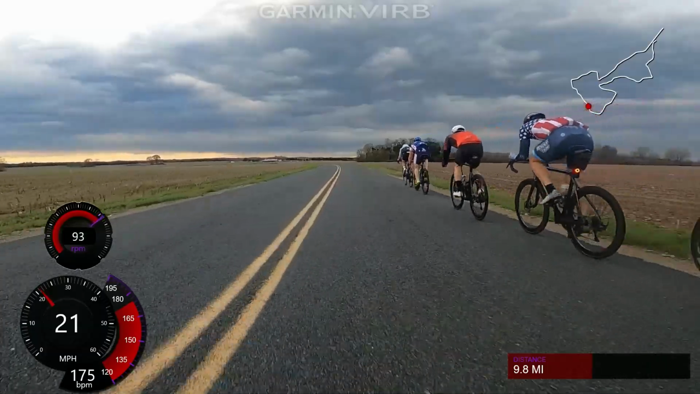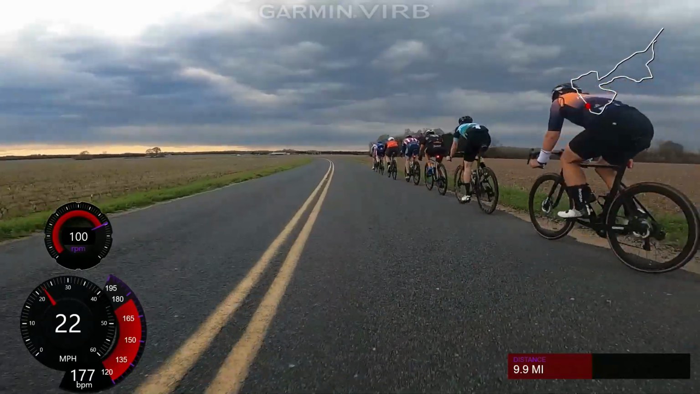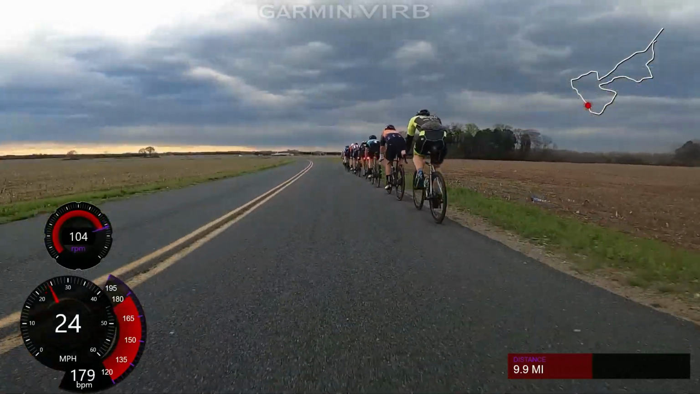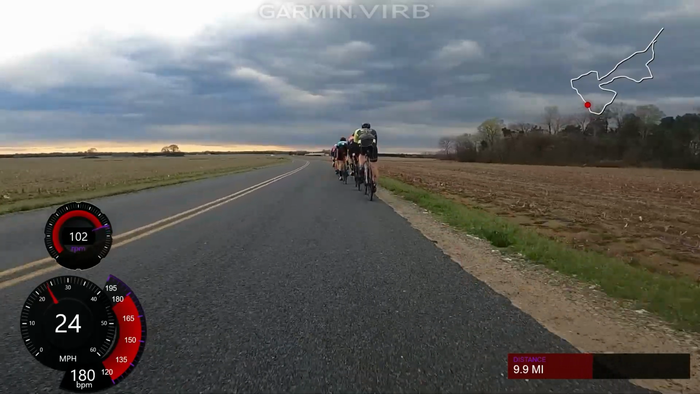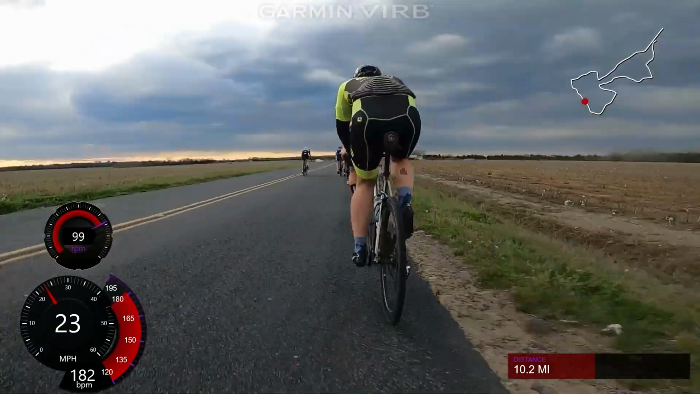I'm suffering with my heart rate. That guy keeps opening little gaps, small gaps, and I have to close them, and then really punching that always kind of kills me. But right here, I didn't realize there's another guy, and he's trying to make me get in front of him, and then a gap opens, and I'm like, oh great, I have to close this gap again.